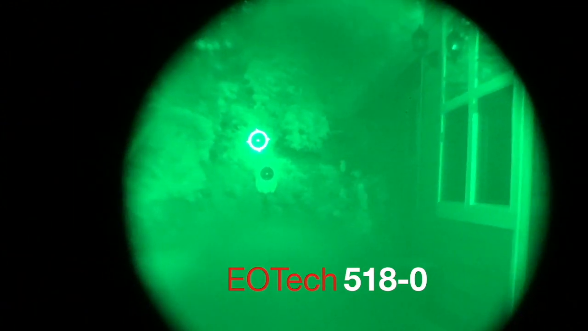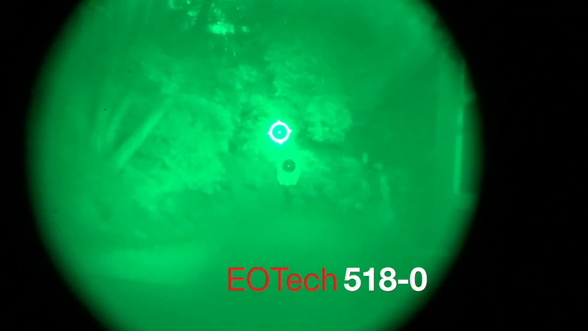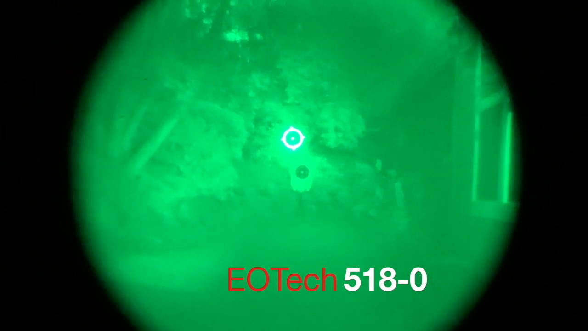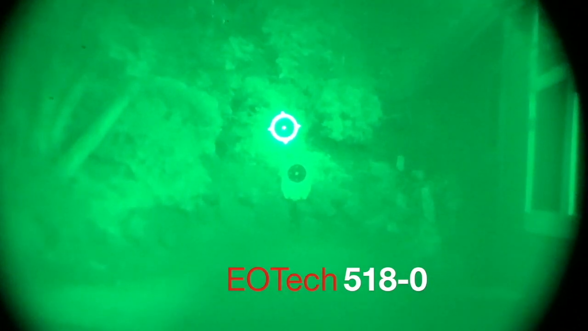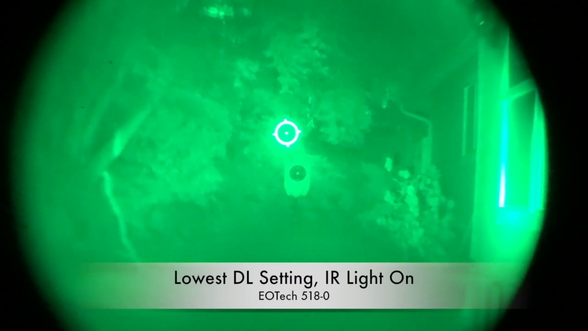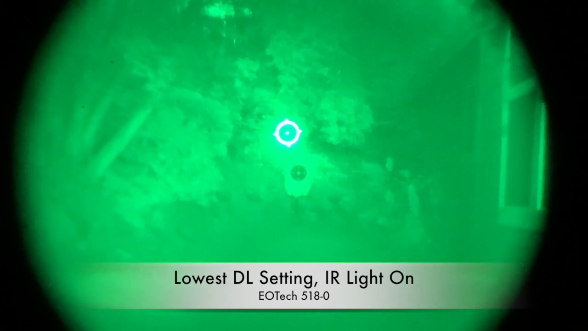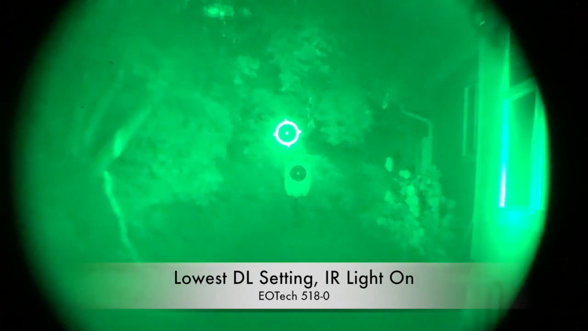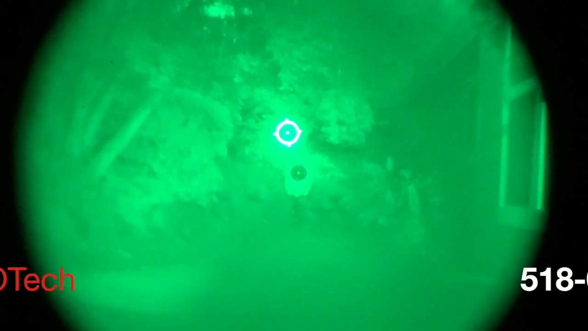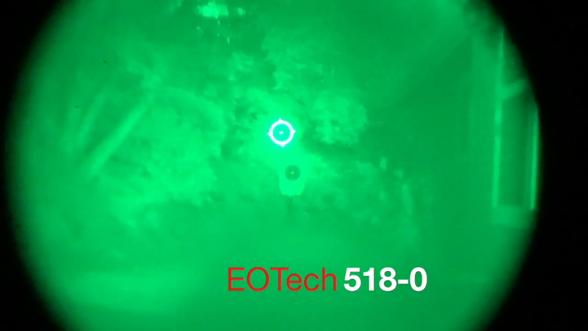So I would not use this combination for too long out of fear of damaging or burning some elements, pixels on my tube. However, for short engagements, I would say it's still doable. If we put the IR light on, of course it's very strong, so it will survive all types of floodlights, direct or indirect, but again, I think it's probably a bit too strong.